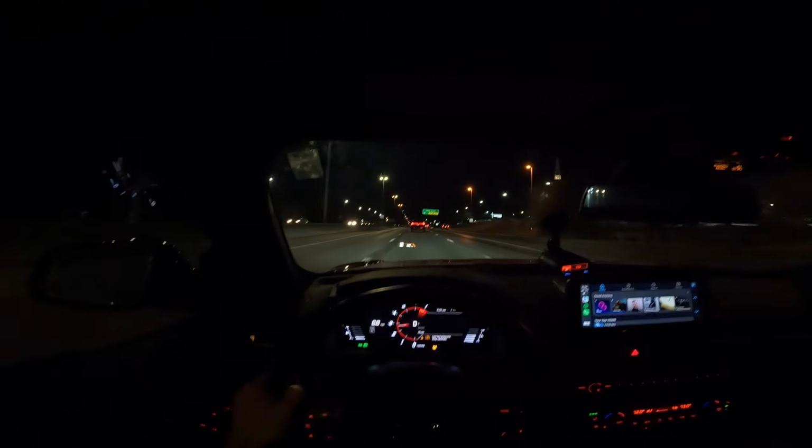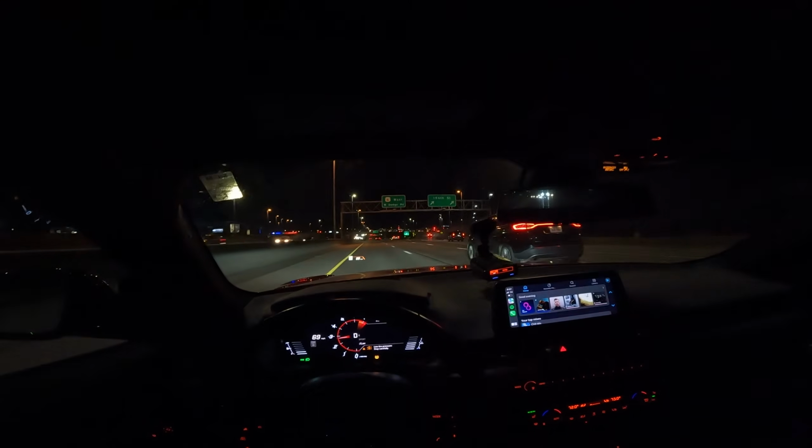I may actually try and roll down my window here at this next overpass and get a nice little, maybe flame the tunnel a little bit.